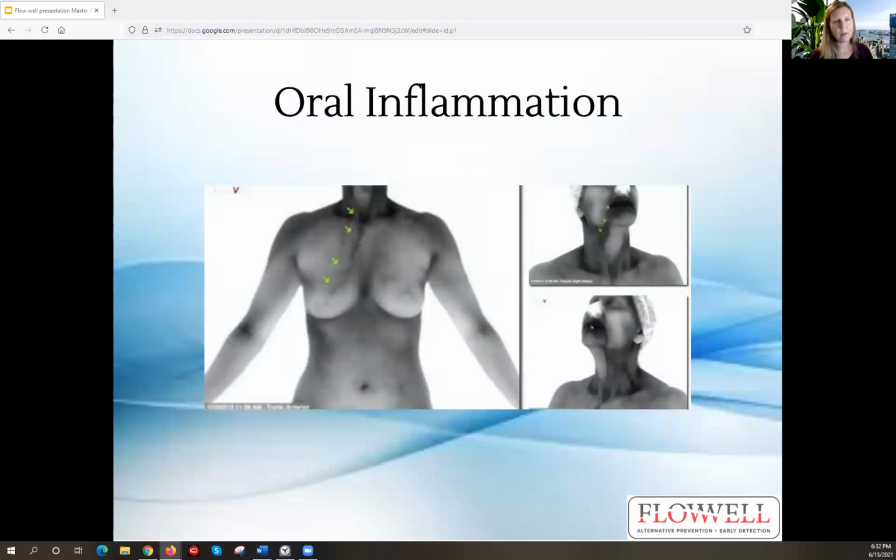Here's an inverse grayscale palette of oral inflammation where you can see it starting from the mouth, leaking down the neck, and all the way down into that patient's right breast. Quite often there's a correlation with dental issues going on in the mouth and cancer throughout the entire body. If you don't know about the meridian channels of your body, it's a good idea to research those. And if you have anything going on with the teeth, we always encourage patients to go to a holistic biological dentist to really figure out how they can fix any infection in the mouth.